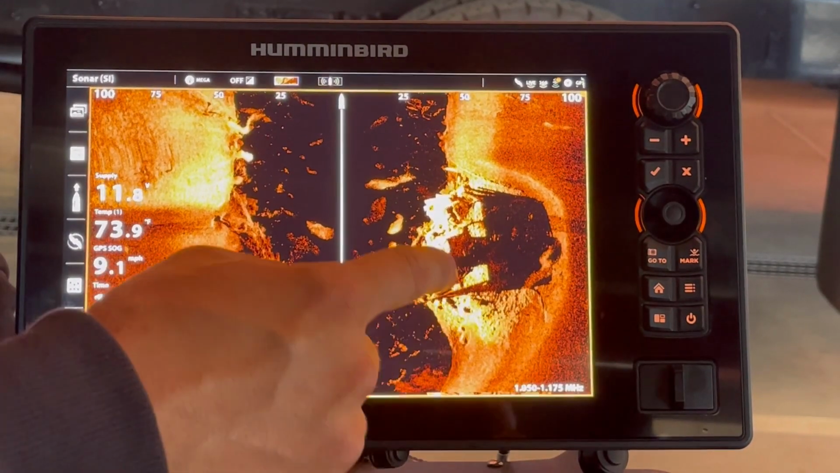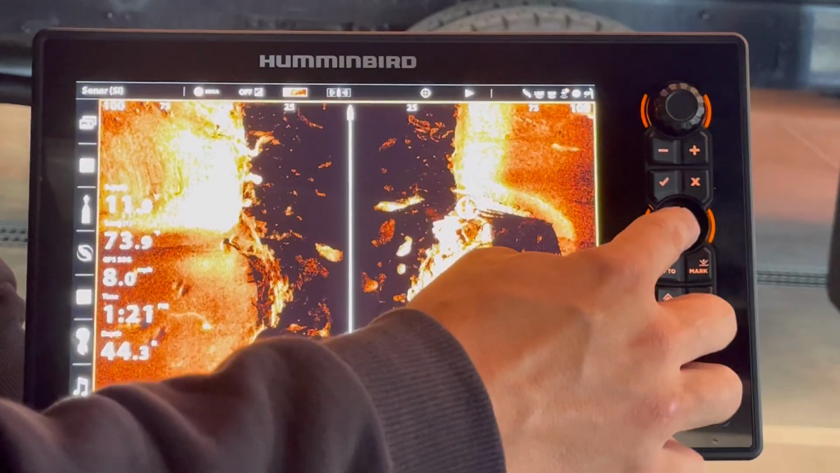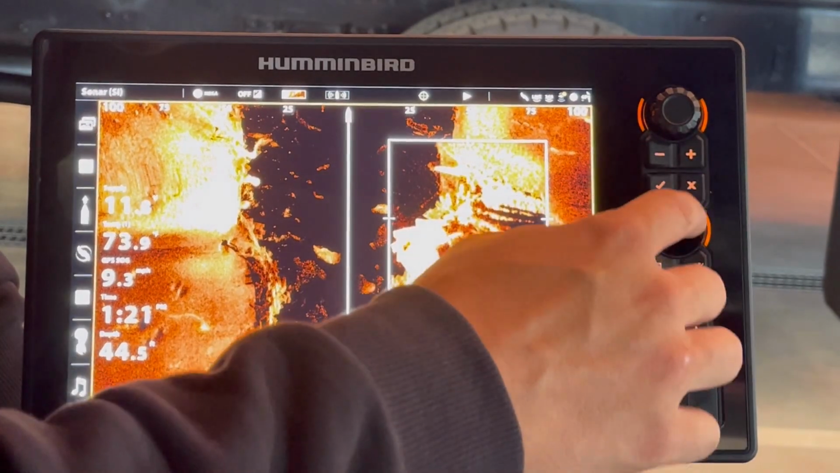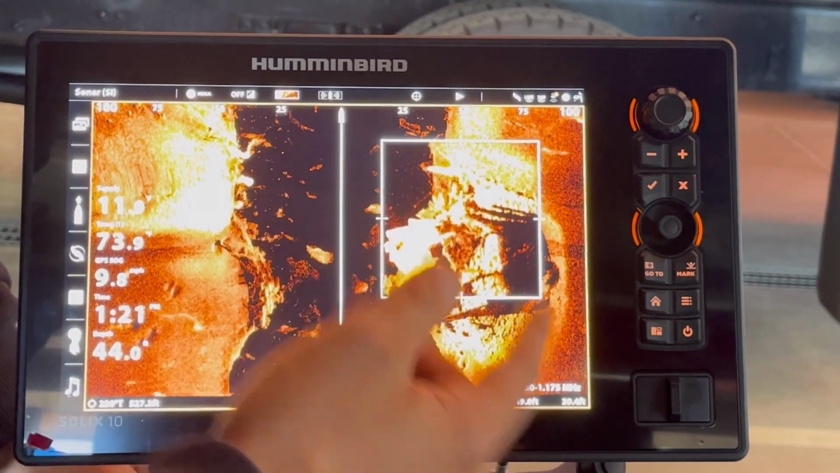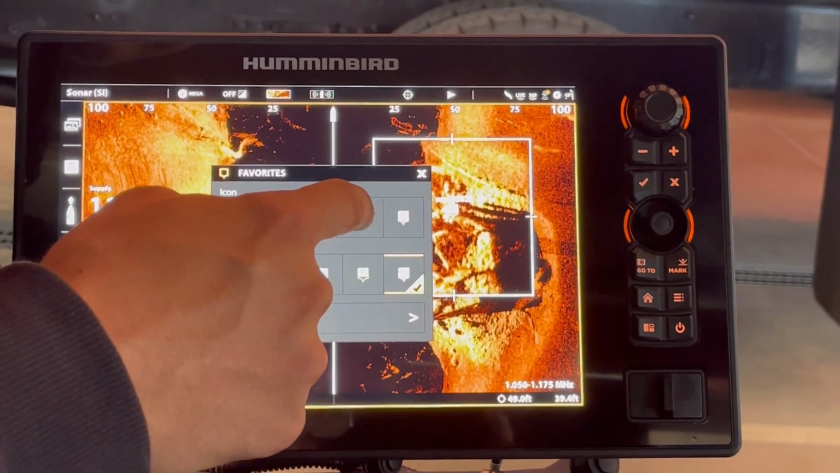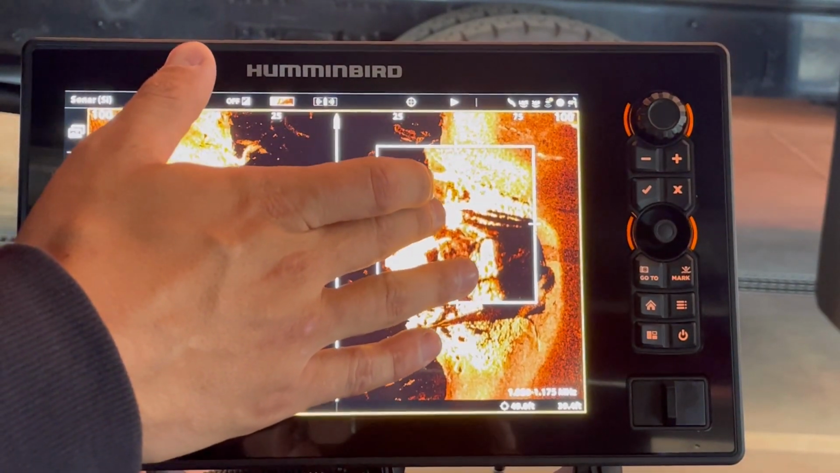Again, like I was showing earlier, if we do have points of interest, you are able to just touch the screen, or you can always move the cursor with this little joystick here as well. But if you see something that's interesting, let's say that, oh, I'm kind of concerned, I think there might be somebody right there. Again, we can use this mark button, create a waypoint. I'll go ahead and make this one purple with that symbol. And now we've created this new waypoint, waypoint number 2.